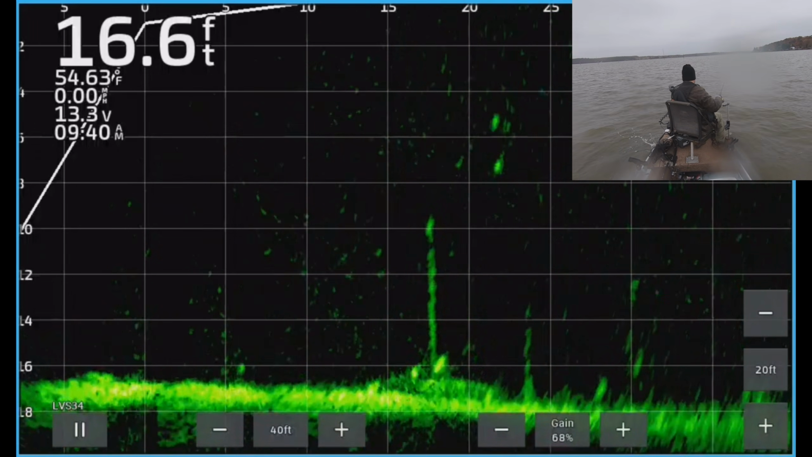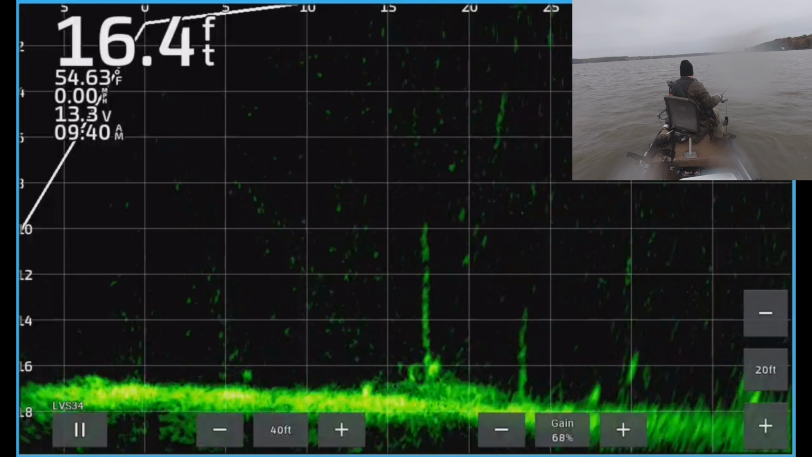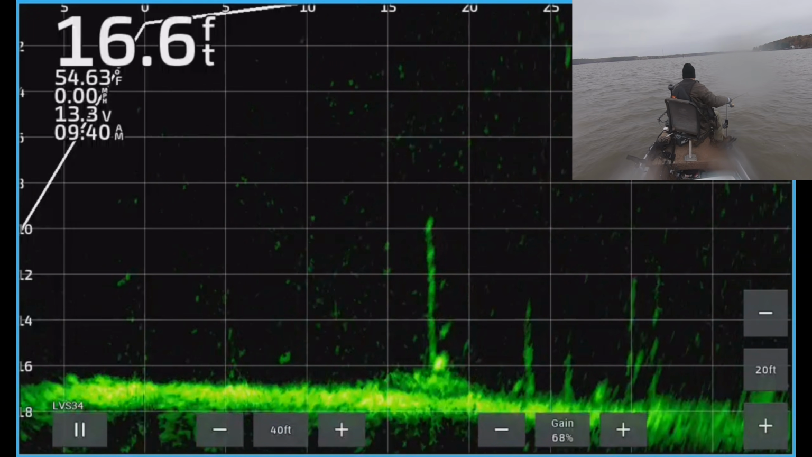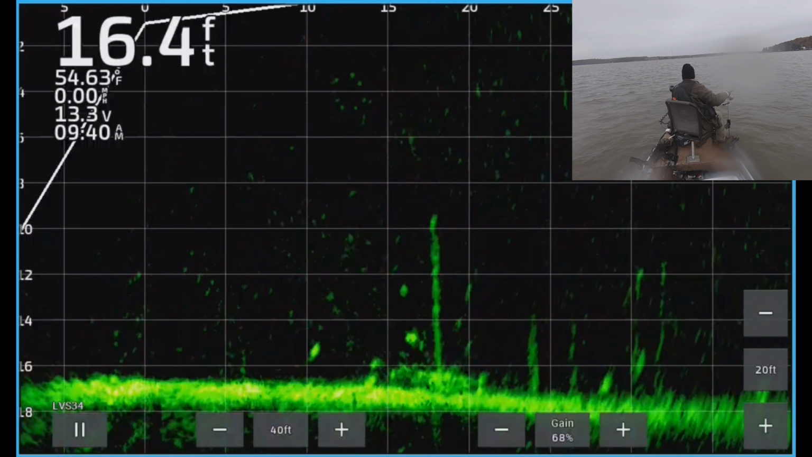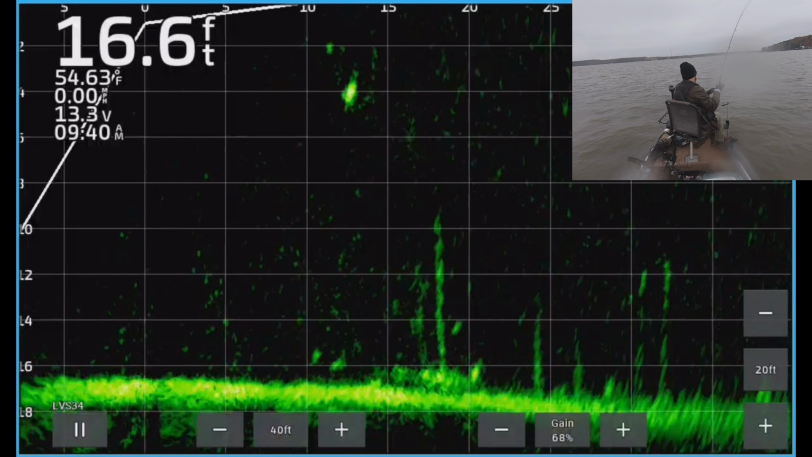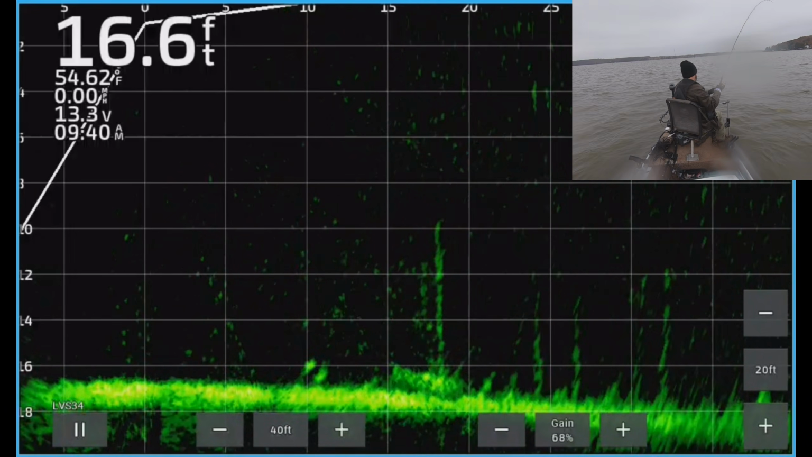Let's see. That's a pretty good mark down there. A lot of them were low today. Very low on the trees and stumps. Here he comes. He saw it. You saw him turn. Here he comes. Got him. There he is. That's a better fish. That's a good size one.